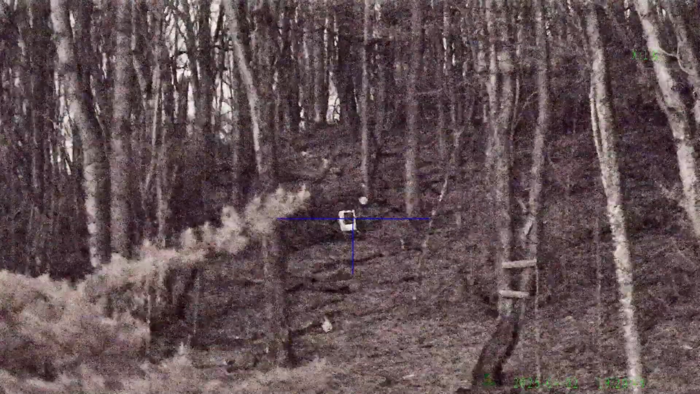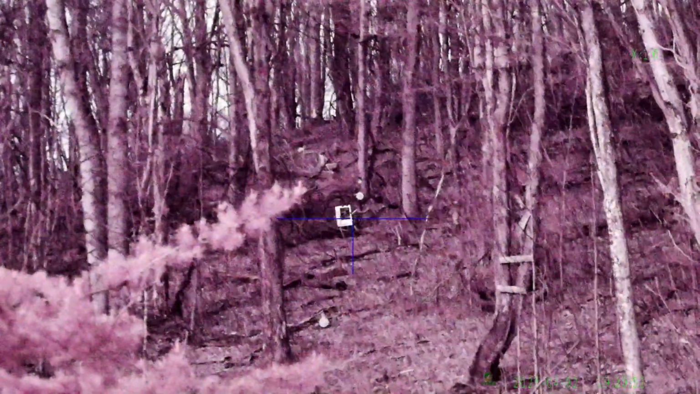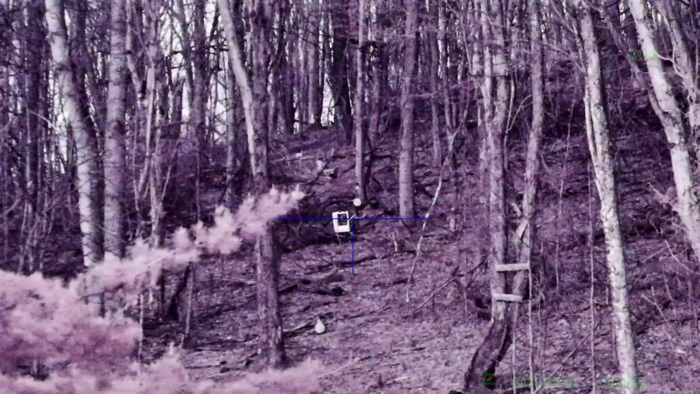Now, let me play with the focus adjustment here, see if we get anything any better with that. I guess potentially that could be a color preference.